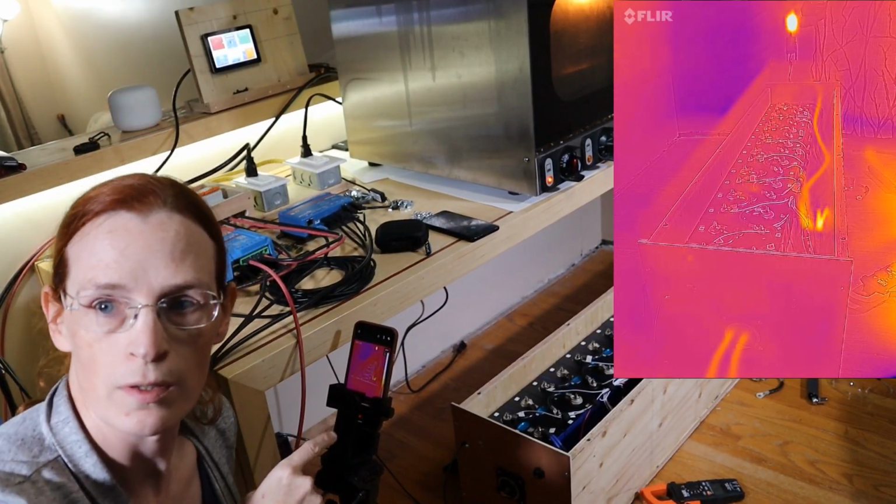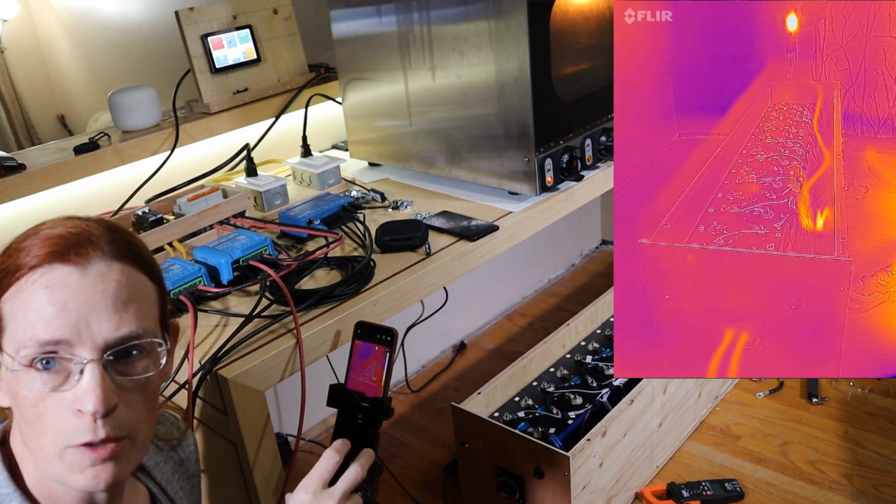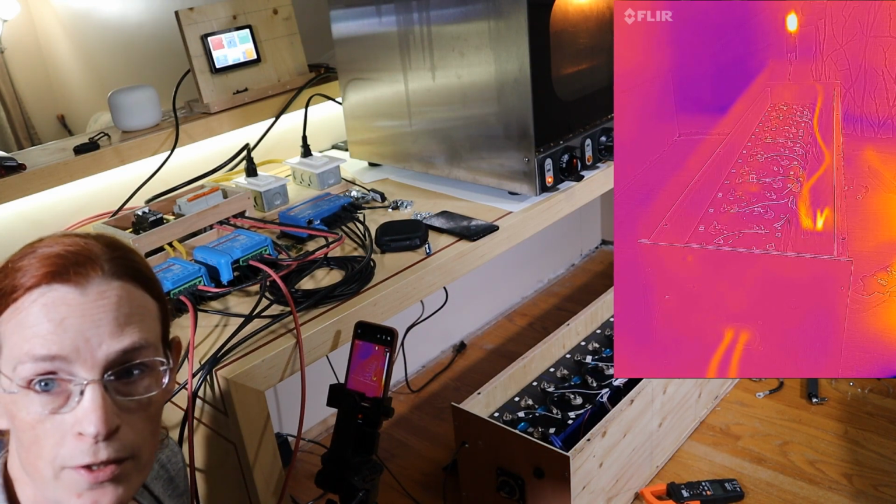One of the things I just noticed is that if you recall, when I was first setting up to run the test with the rigid bus bars, I saw a couple hot spots. I don't see any specific hot spots with the flexible conductors.